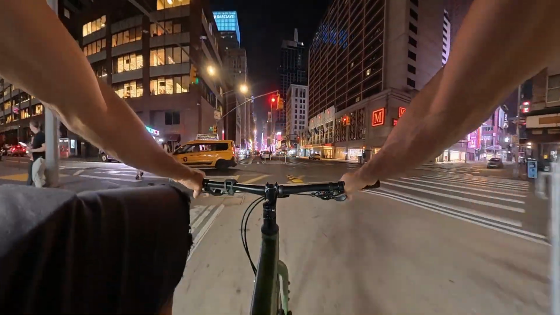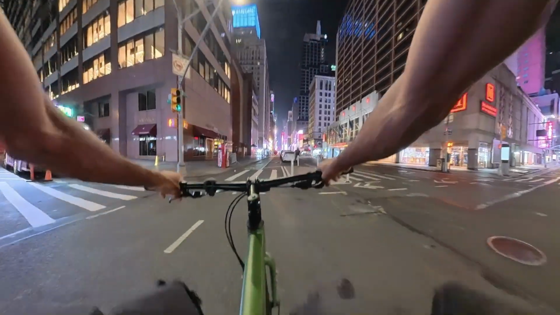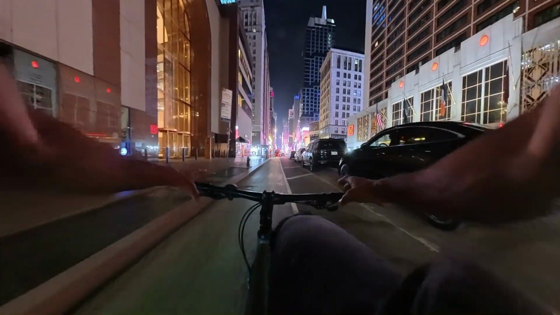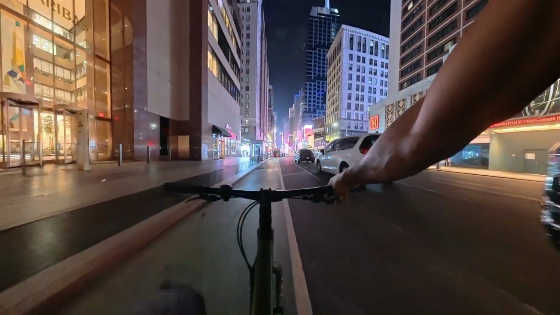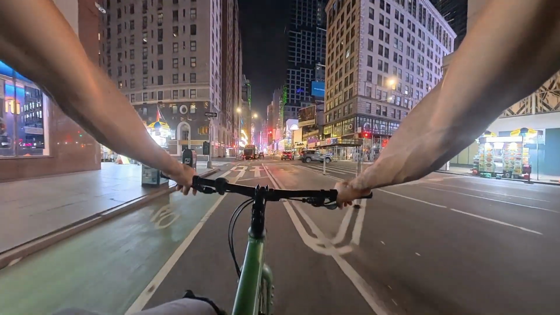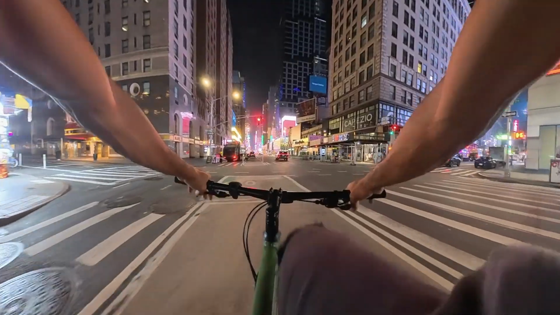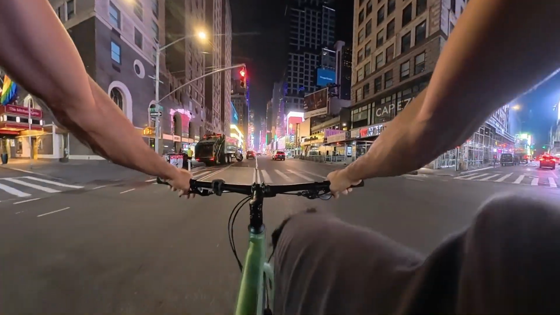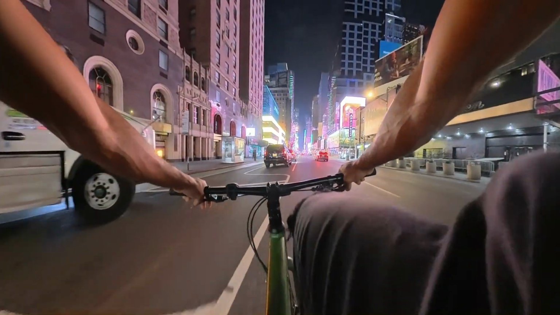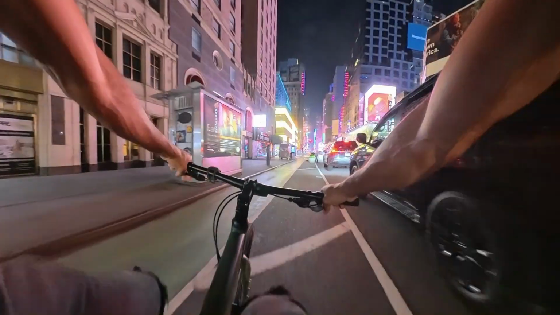Oh, also, I really like how the DJI Mic Mini works with the X5. I used to have the Rode Wireless Go 2, which is cool, but you had to hook it up to the camera, which added some weight.